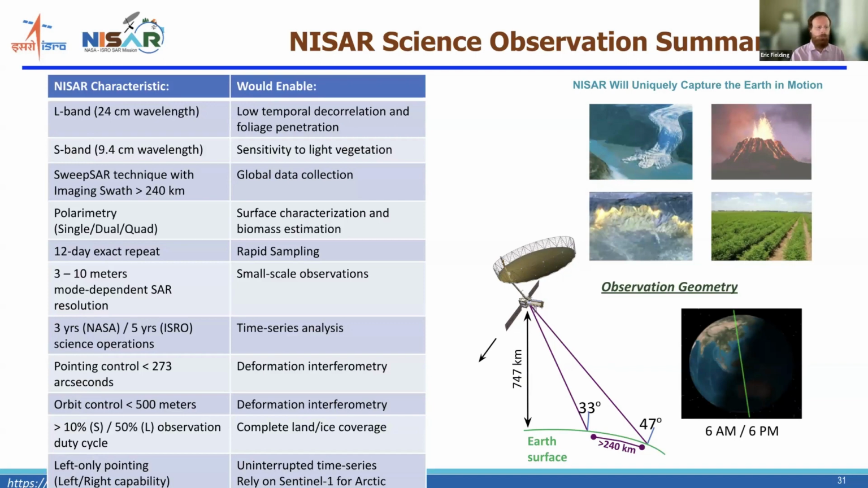So the range bandwidth is the amount of frequency spectrum that's used to acquire the image. The more frequency spectrum we use, the more resolution we get. The total amount of range frequency spectrum that NISAR is allowed to use is 80 megahertz. That gives the 3-meter resolution.